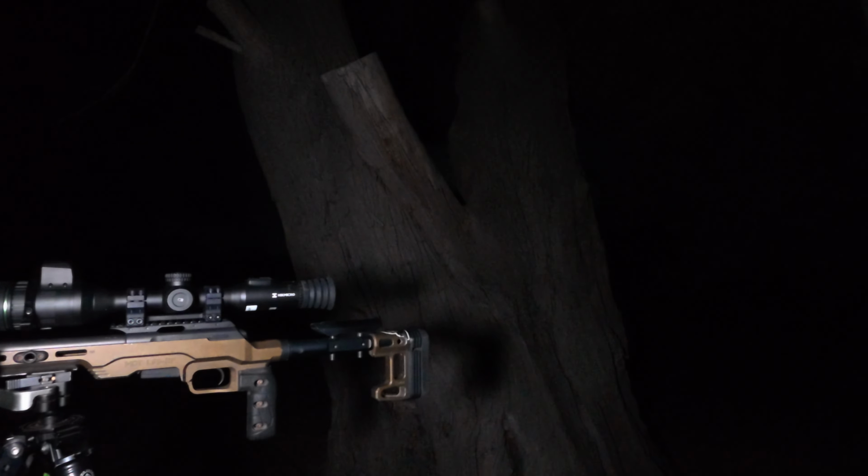I just do want to point out right now, this is the moon. It is bloody bright as anything. It is as full. So I just want to walk through how I position myself for that. Now I'm working in these trees here. So what I've done is I've put this tree right sort of there.